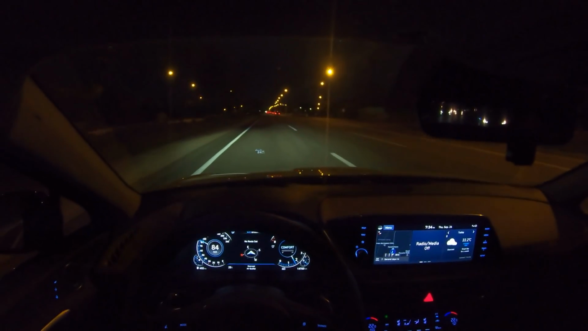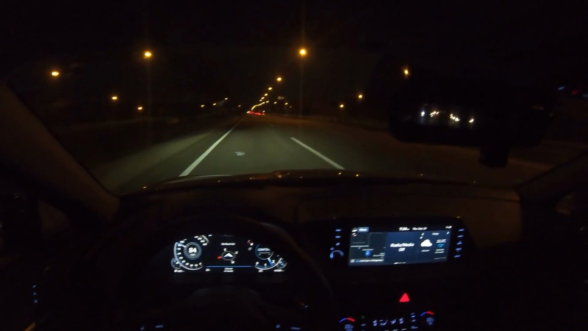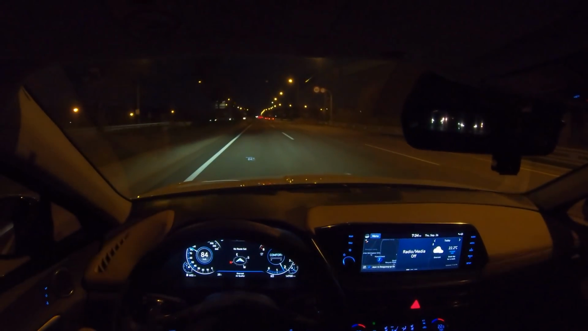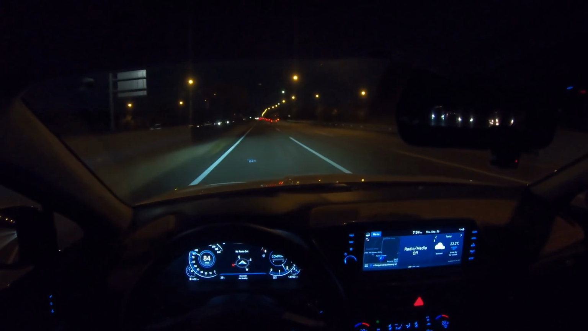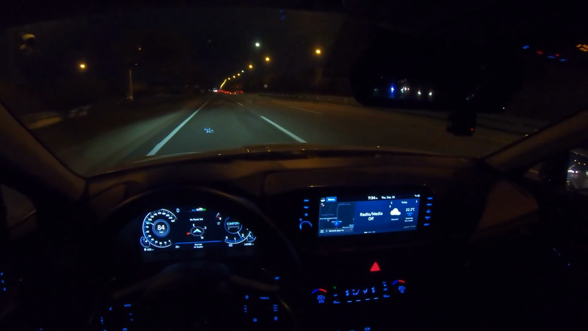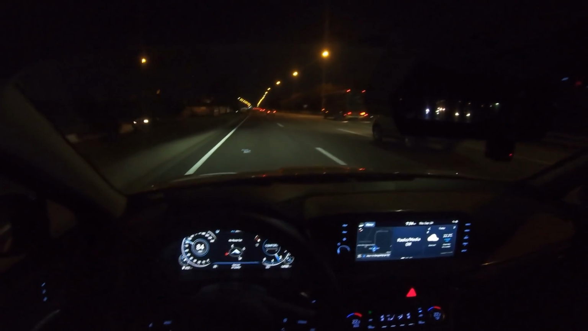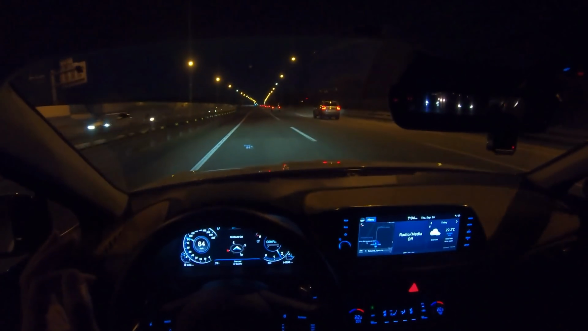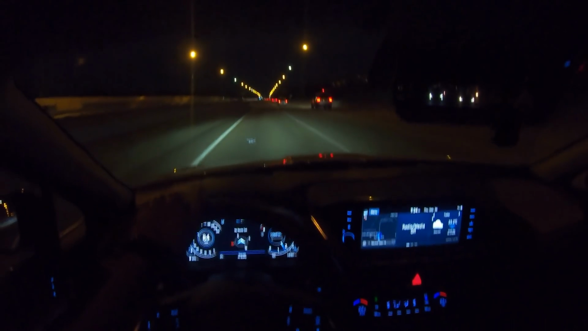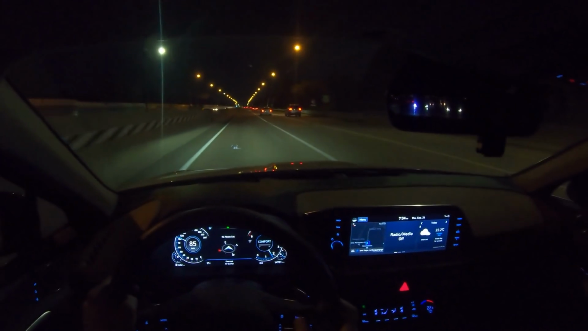It's very nice. I would definitely recommend this car to young people, and to those who need big second row seats and comfortable first row seats, and who do not like to drive themselves. I'm just kidding. For your own safety, always keep your hands on the steering wheel.